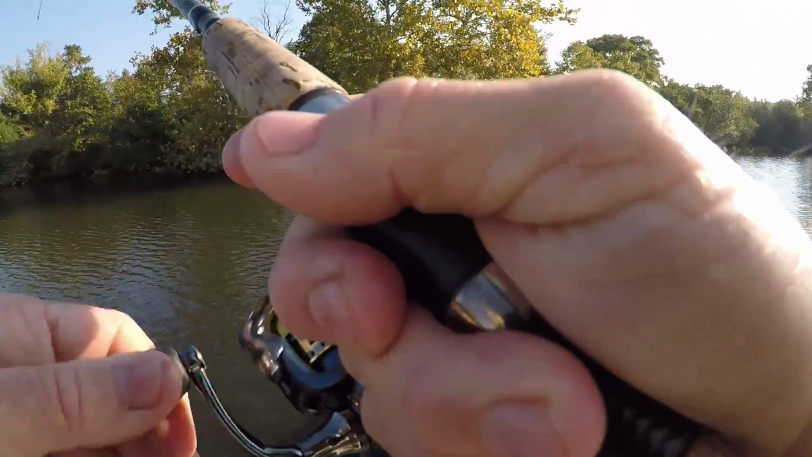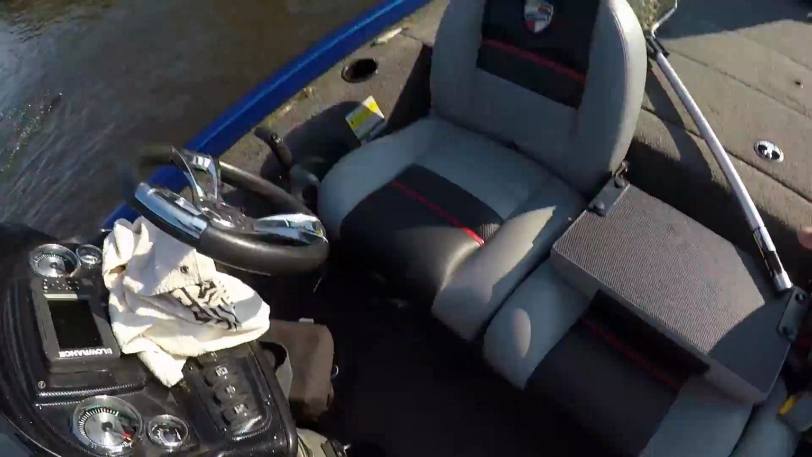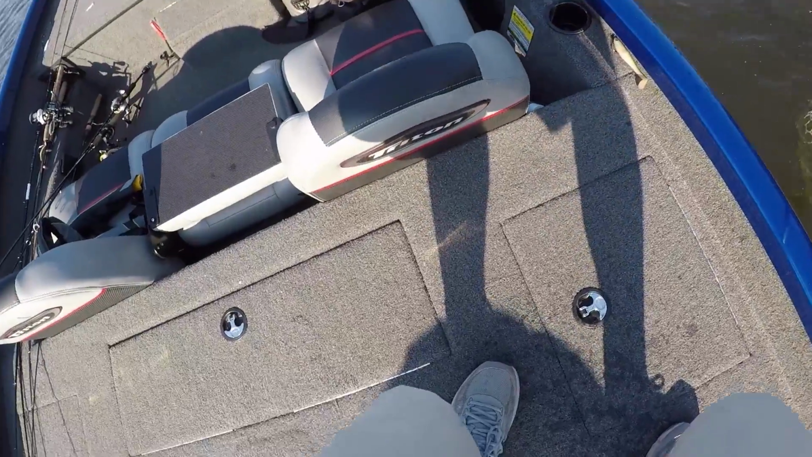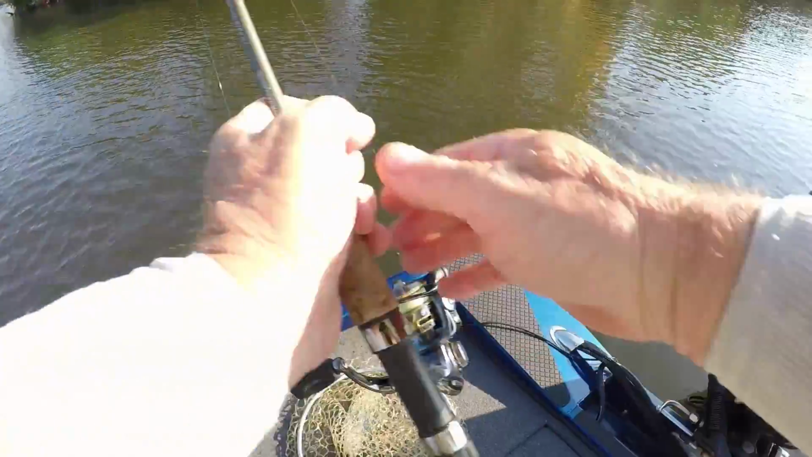I'm gonna tell you what, if this is a crappie, I'm gonna hit the spot lock. Well, it is a crappie. He's fighting. Good gosh, buddy. It's because I'm catching it deep, I think. I can't reach him because it didn't give enough line in. Wow, that's a fat one. That's why he fought so hard. Look how fat he is.